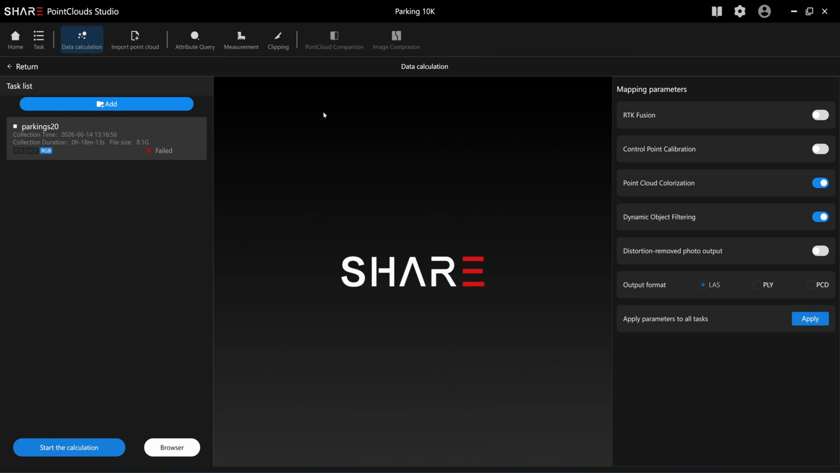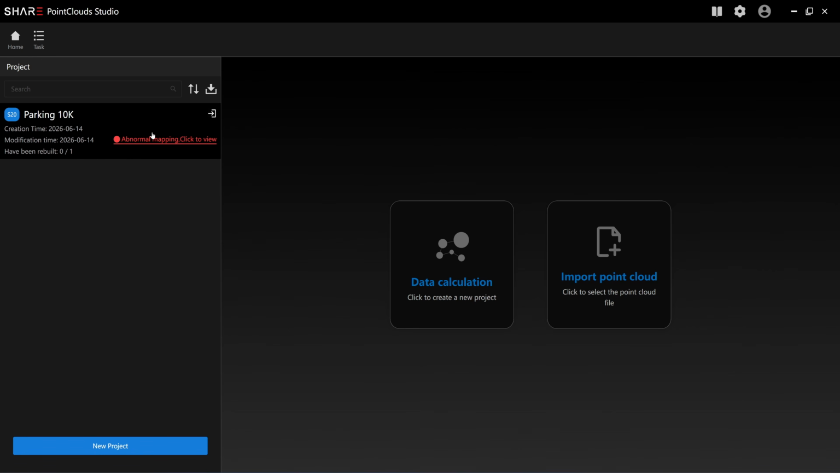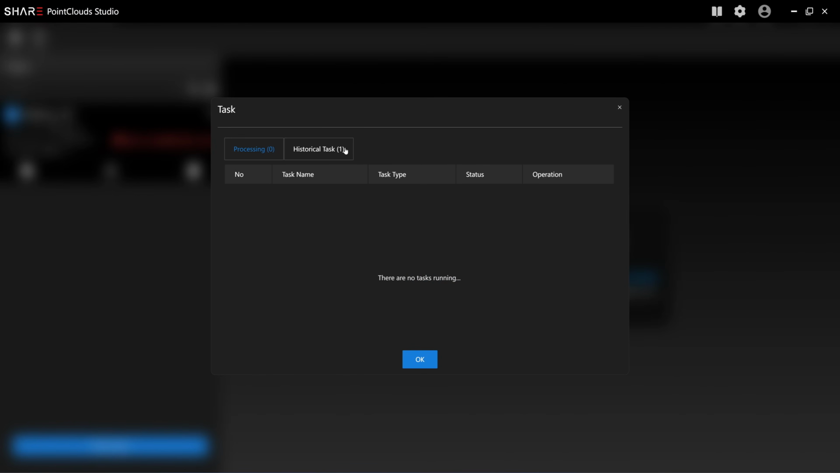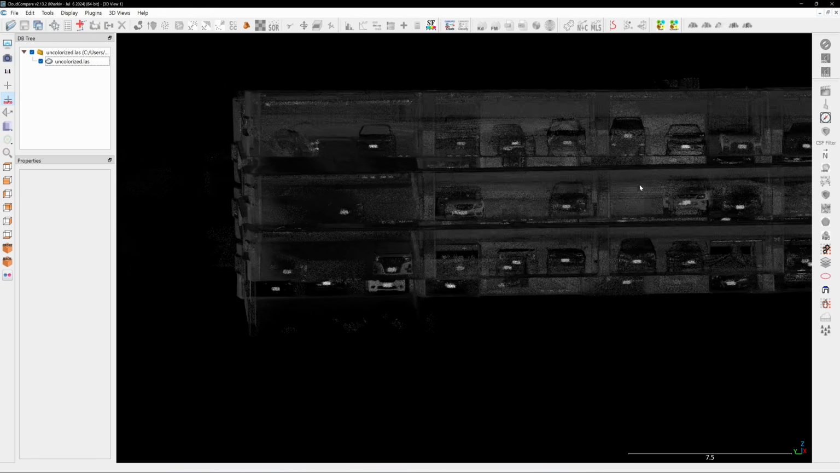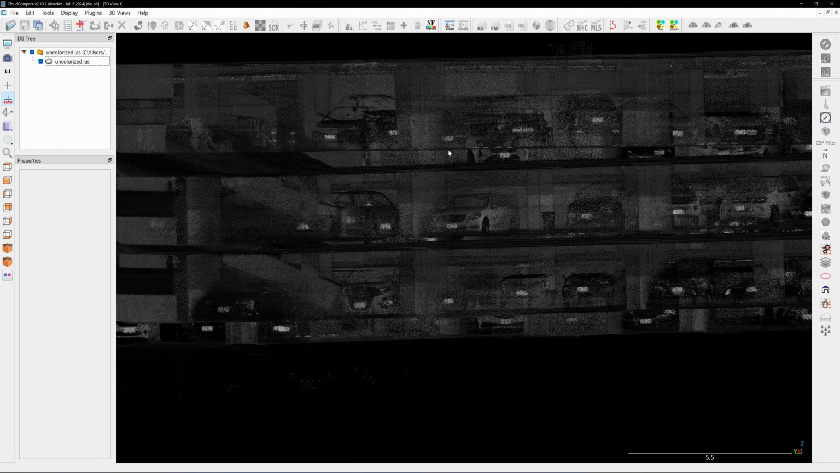Let's take a look at the scanning result from the SHARE S20 first. I processed this dataset using the older software version 2.2.4, but it threw an error message. The error reported abnormal mapping, but the software was still able to output a non-colorized version of the point cloud. When I inspect the 5th floor, I found the surface was unlevel, leaning upward by about 20 to 30 centimeters, similar to the scan I recorded with the C1 a few months ago.